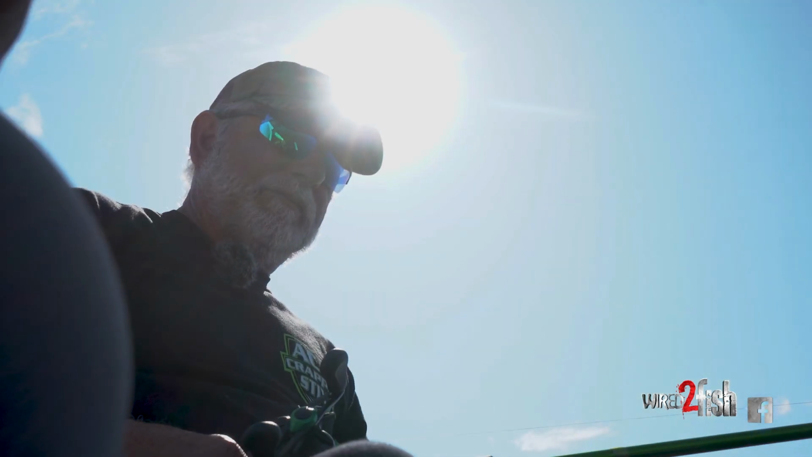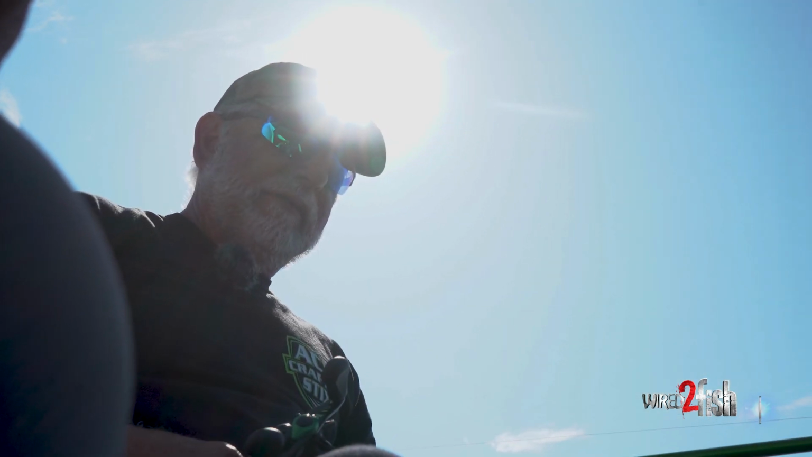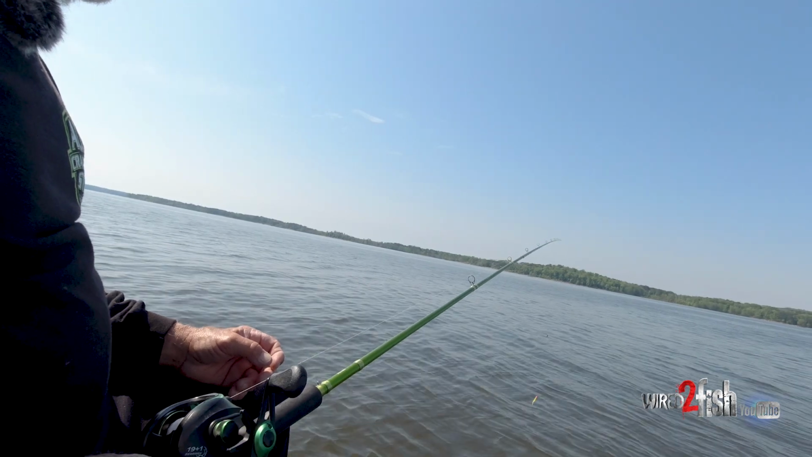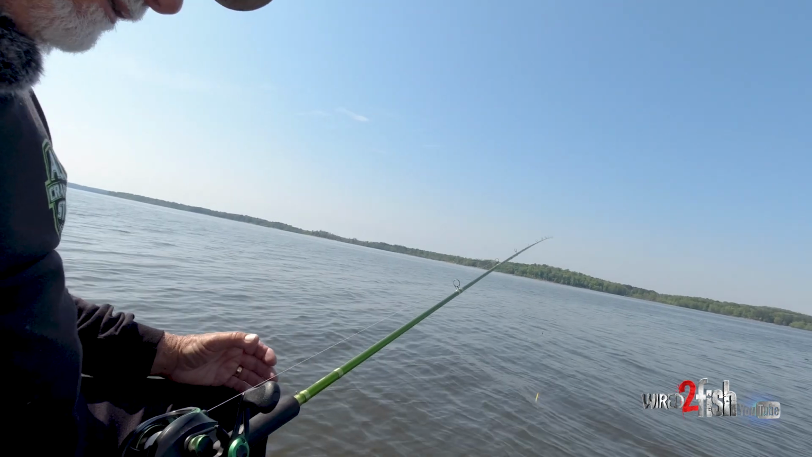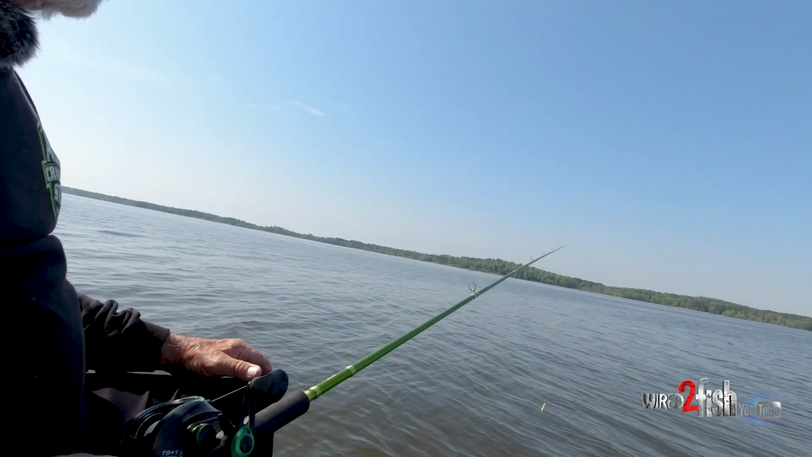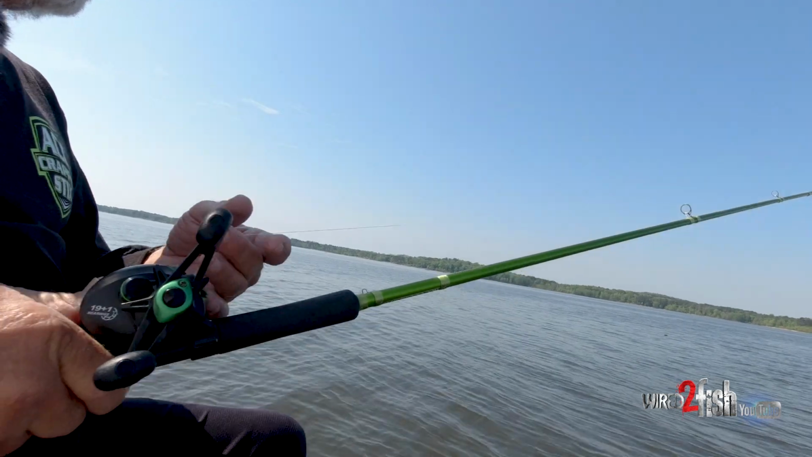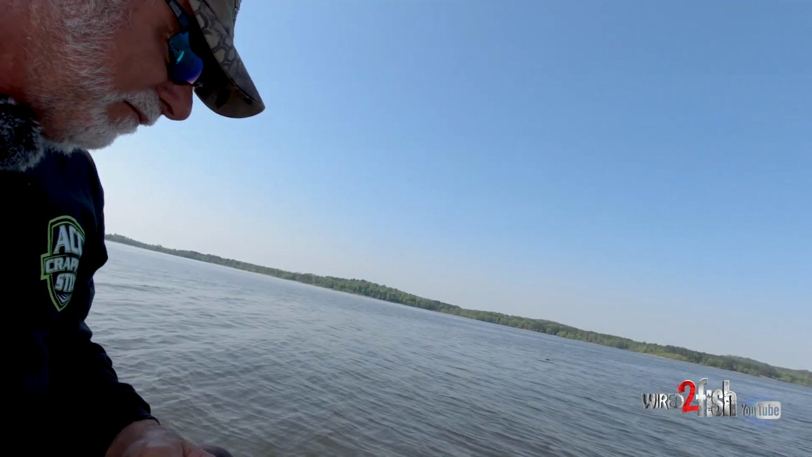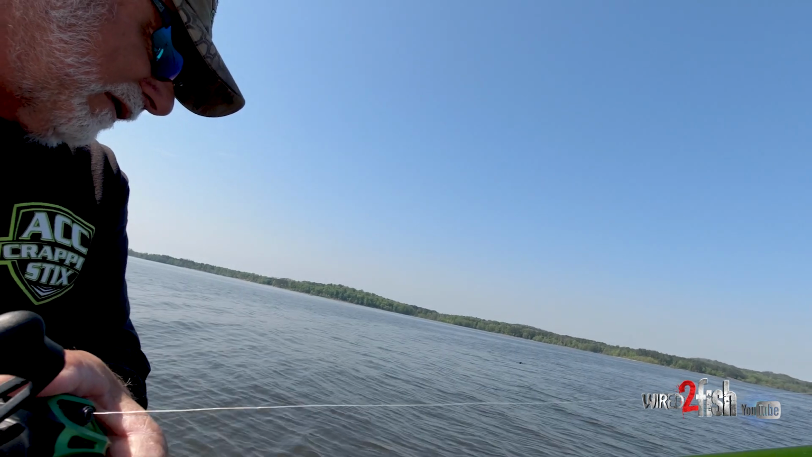Are you like me? It doesn't matter how many you see, how many you stalk, how many you actually catch. That excitement, just like right now, this part here of easing up on that fish and hoping you can stop before he spooks. Yeah, I'm at that point in fishing. Make a good drop.